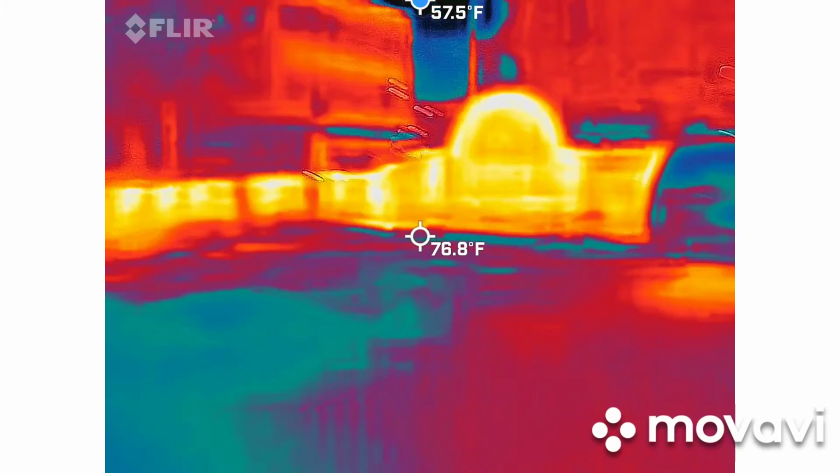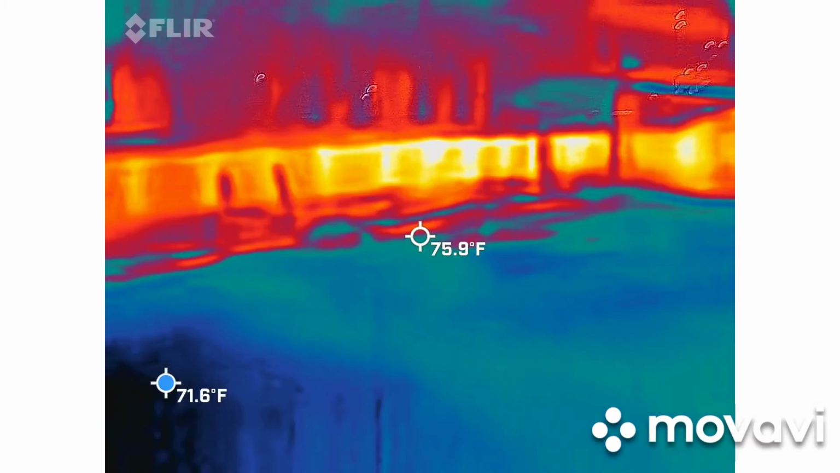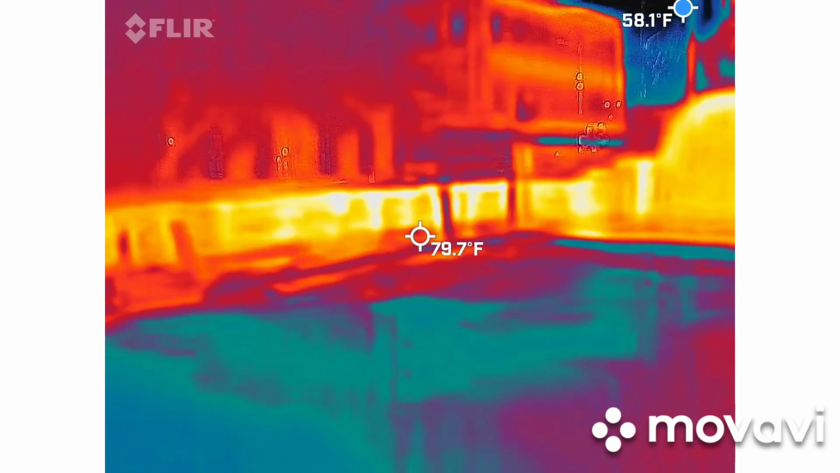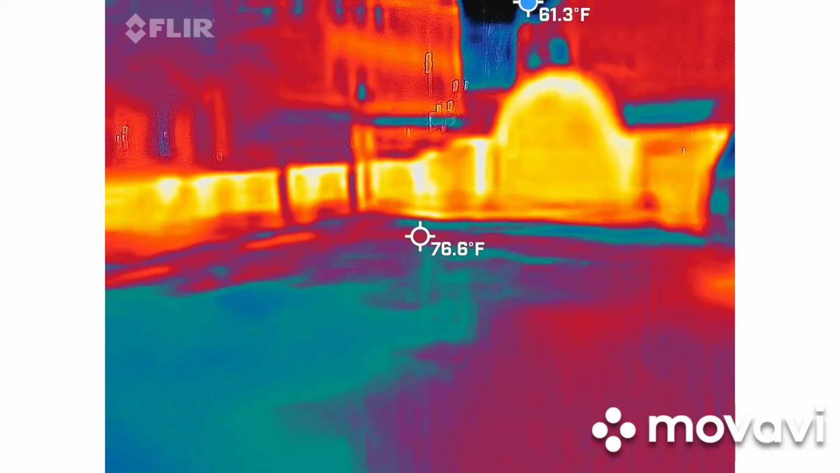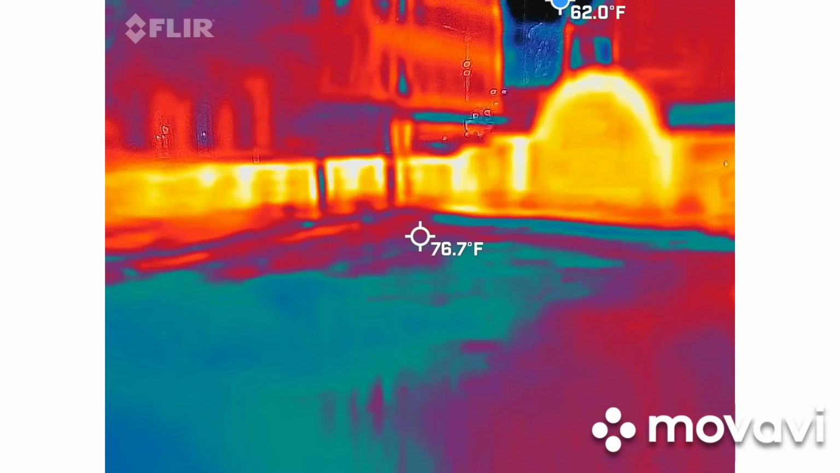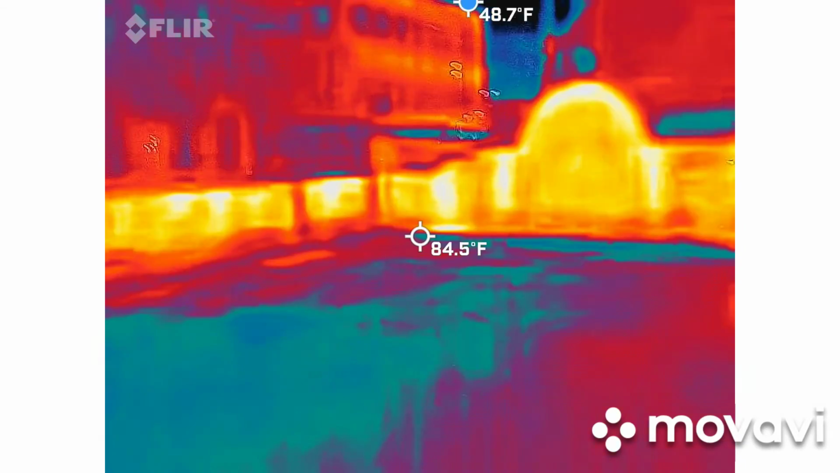I think so. Okay. 21. What is 21? It says Eliza Charles family names. That's why they name them all with the same name.